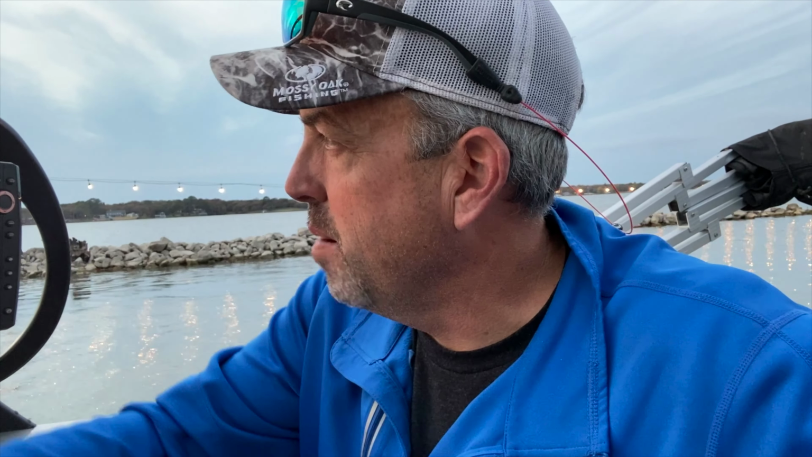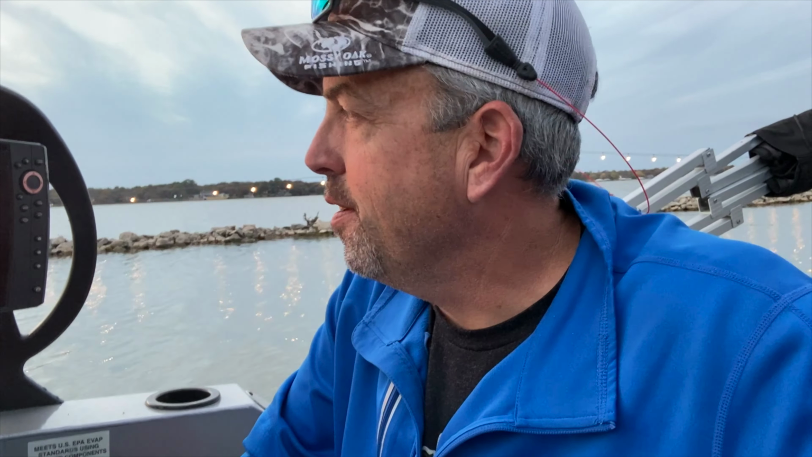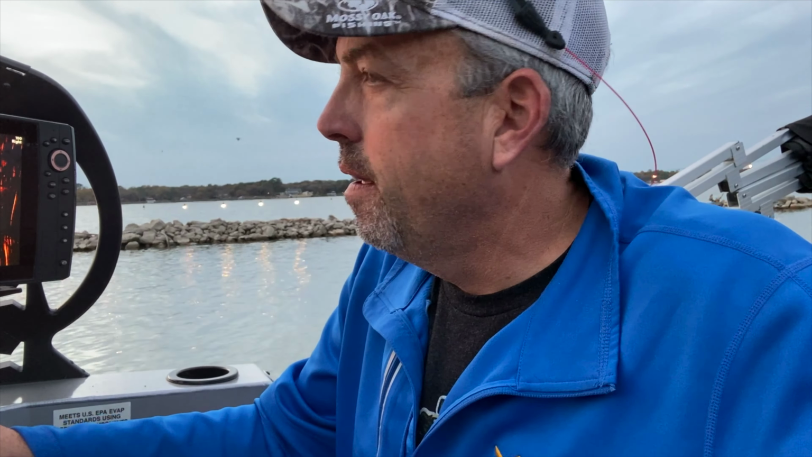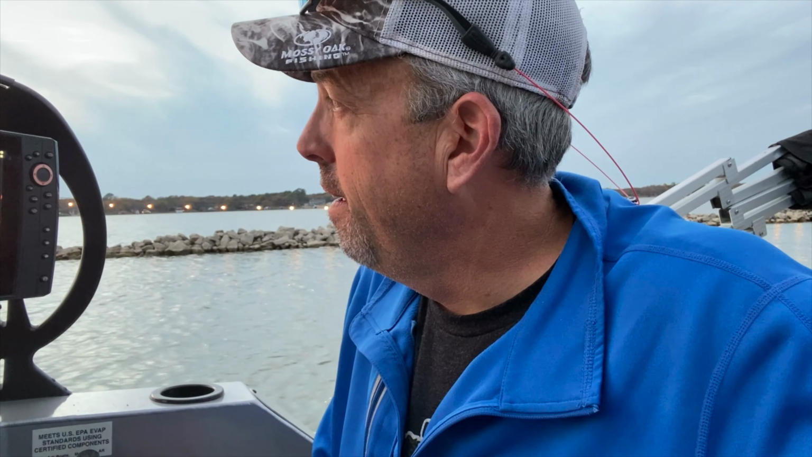So I got a call today. Somebody wanted me to come help them with running my fish finder because there was an incident and someone thinks that their vehicle ended up in the lake. So I jumped in a buddy of mine's boat and came down here and kind of started scanning and looking to see if I could find it. And I believe that I have located it.